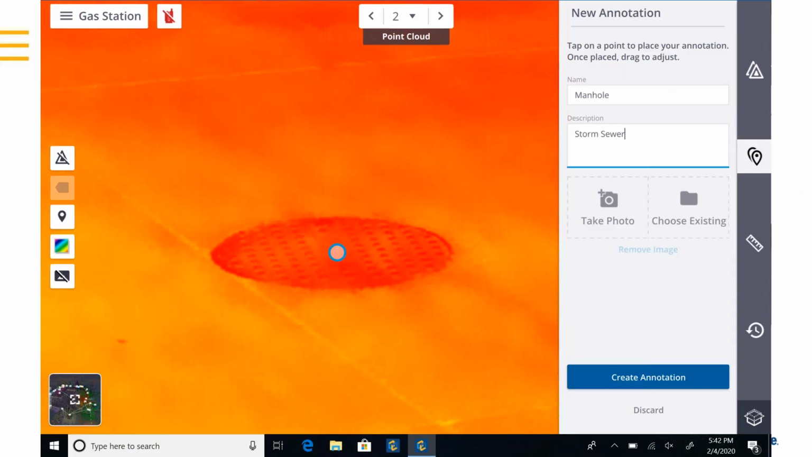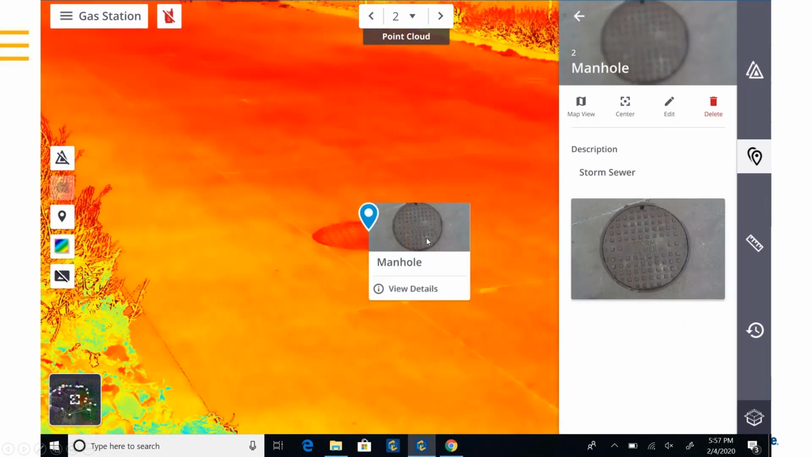Actually, I skipped some. Creating those annotations in perspective in the field is pretty simple. You just zoom in on an area of the point cloud where you want to create them, type in a name and a description. You can take a photo right there with your tablet and create them. Once you create them, then they're tagged in the point cloud. You can see them in this station-based view.